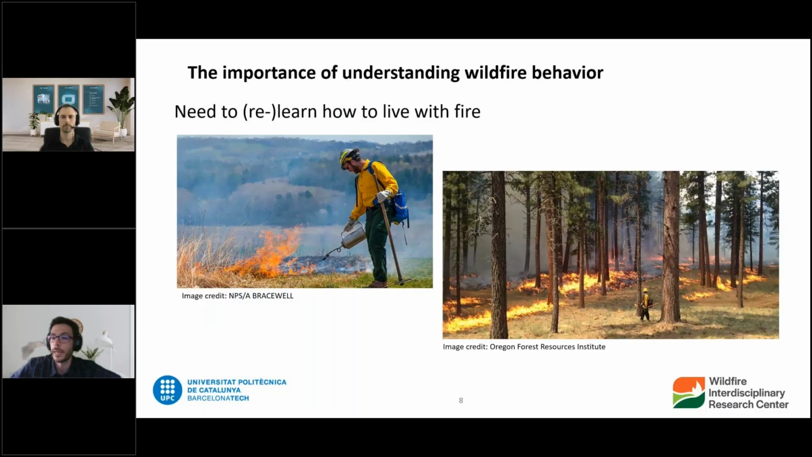But there are other factors that come into play, like land abandonment, the lack of land management, also fire management itself for decades, because society has been afraid and has suffered the effects of fire for decades. We've tended to suppress all fire systematically and very, very aggressively.